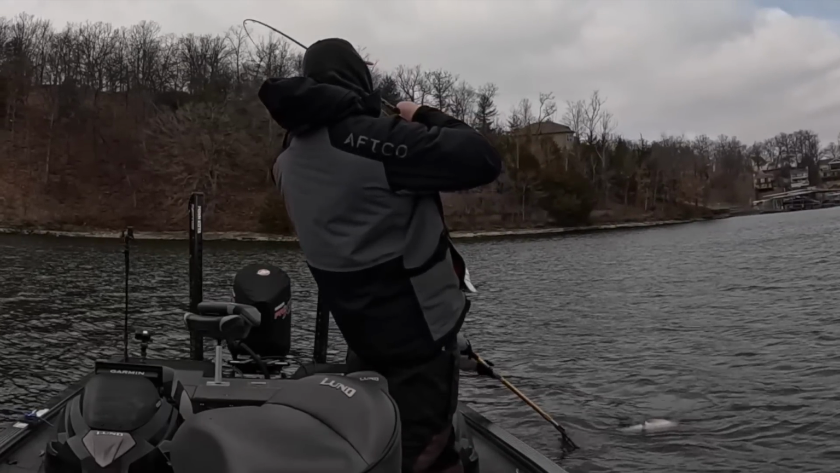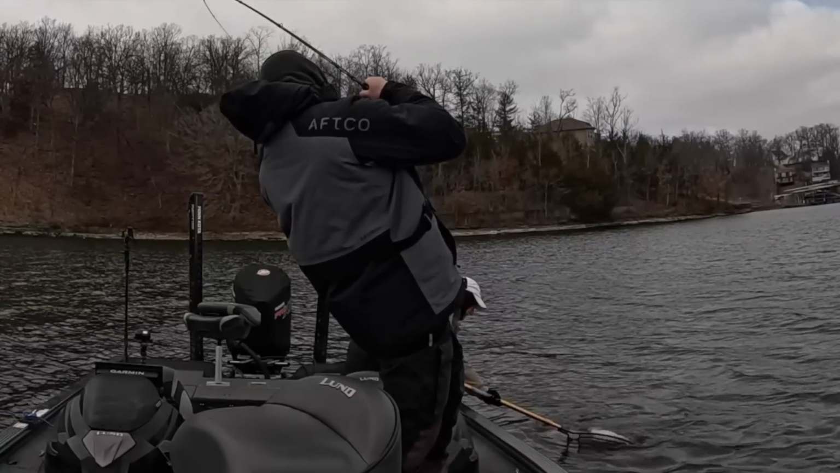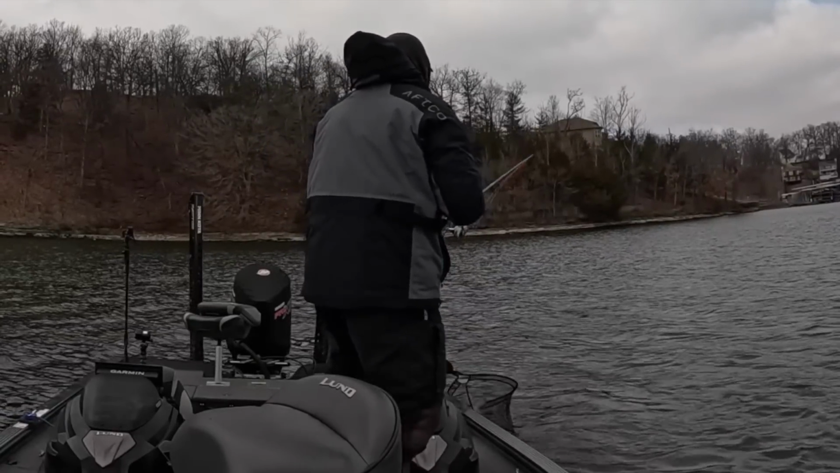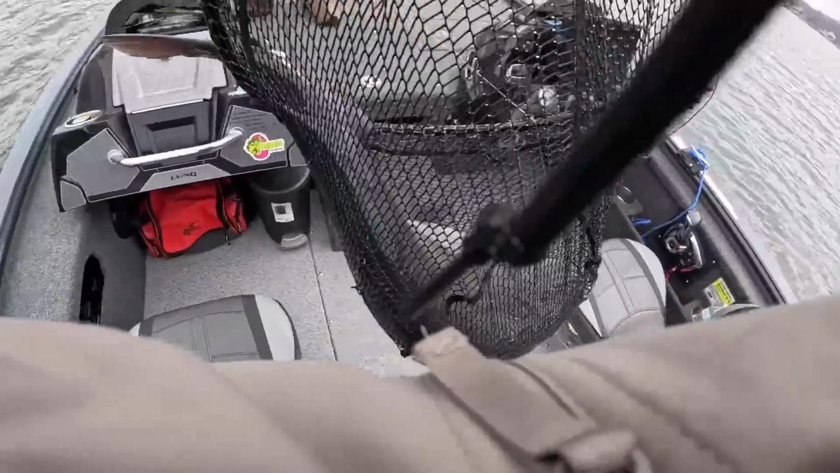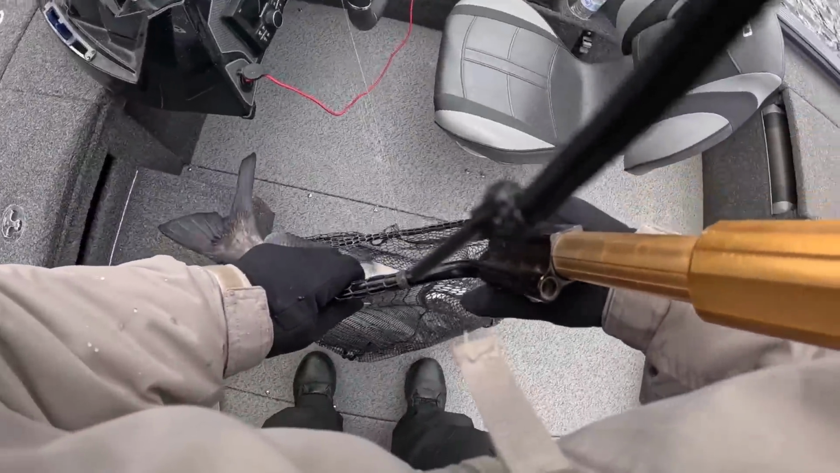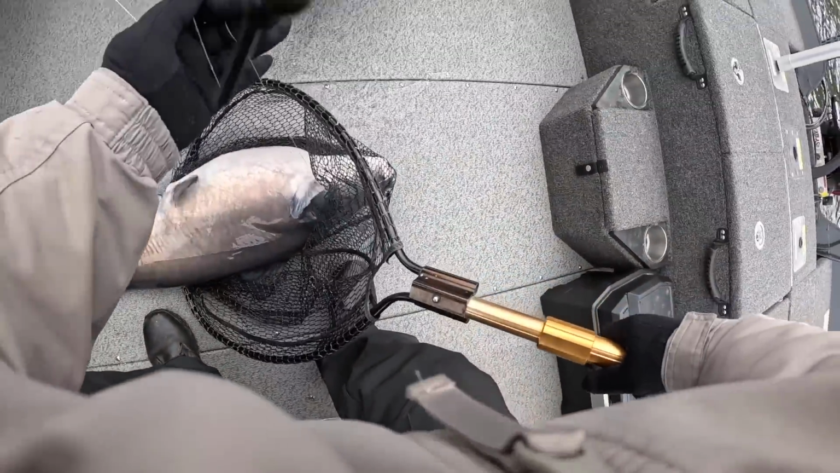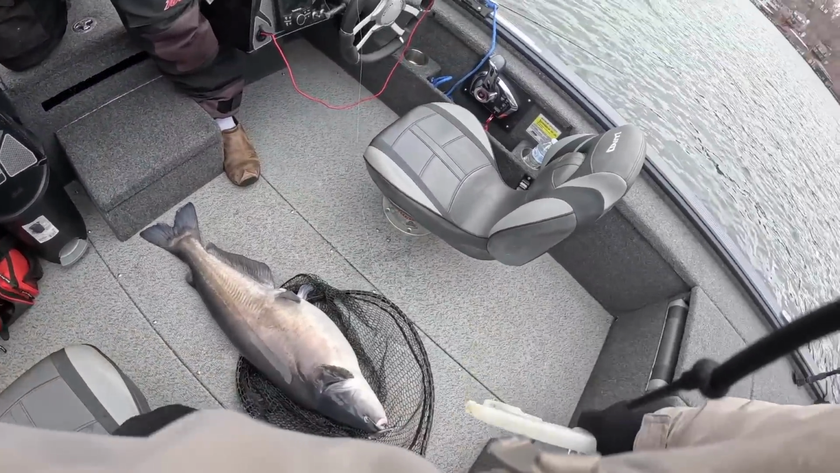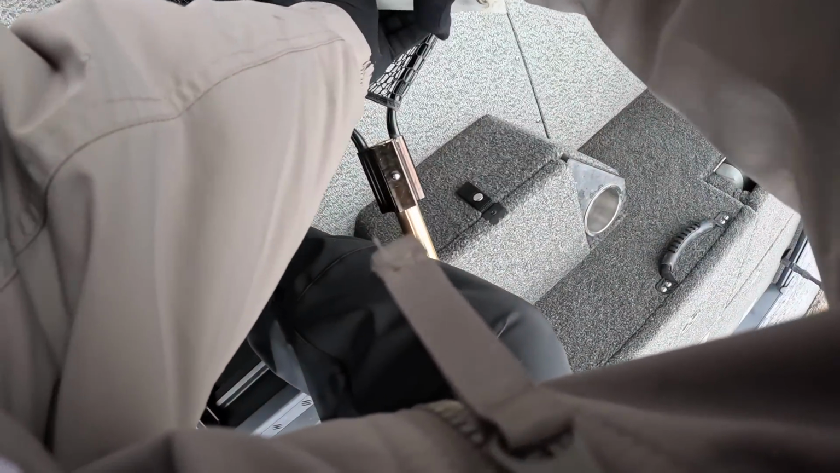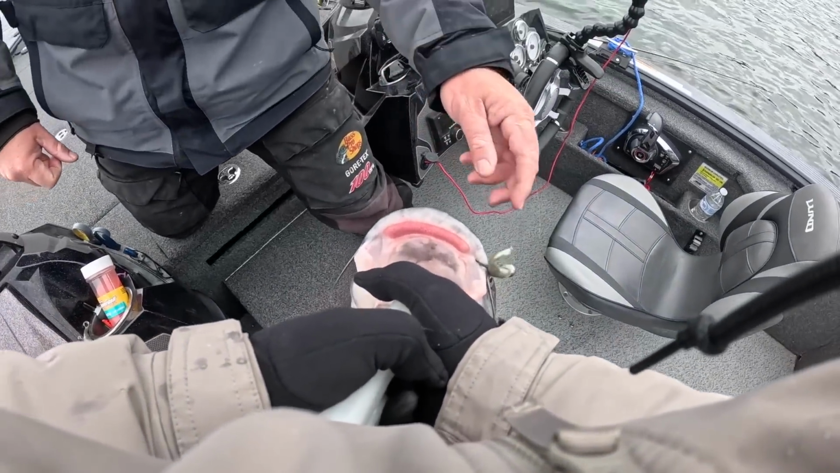All right, come on, baby. Yeah, almost. There we go. Oh, man, that's a nice one. That's heavy. That is a dandy there, as I call them. Just a pot belly. That is a pig. Yes, sir. Ain't that something? Oh, man, that's a nice one there.